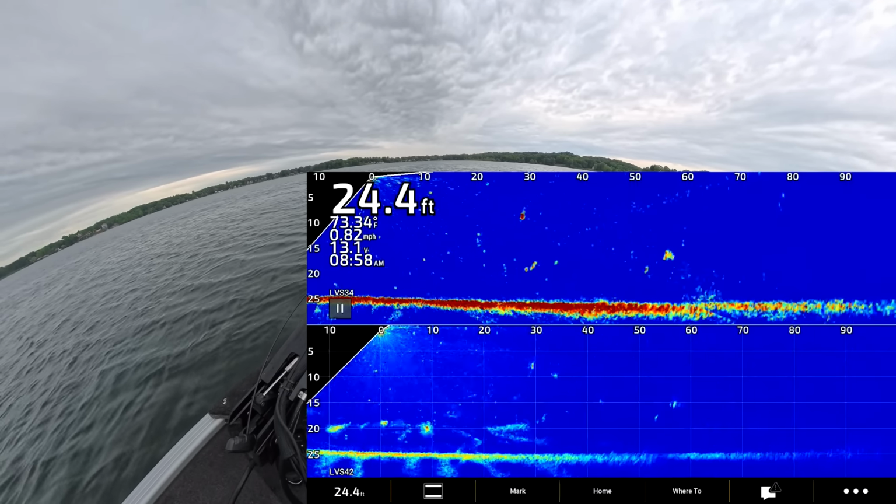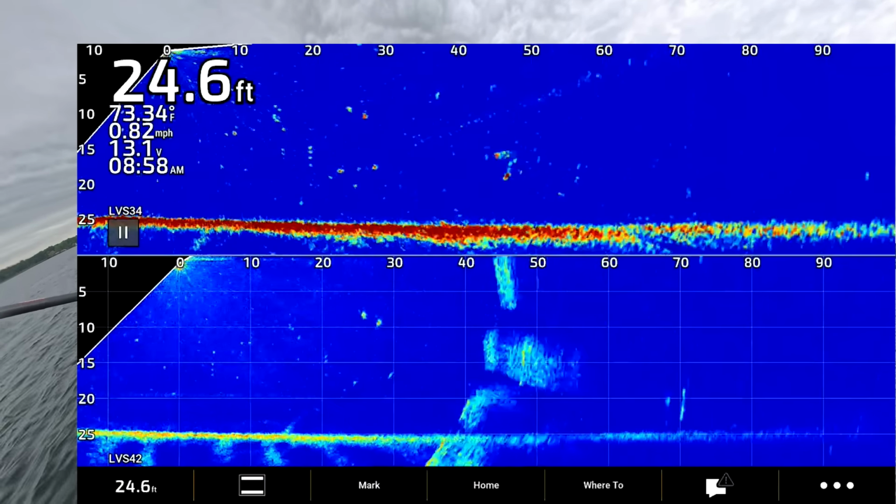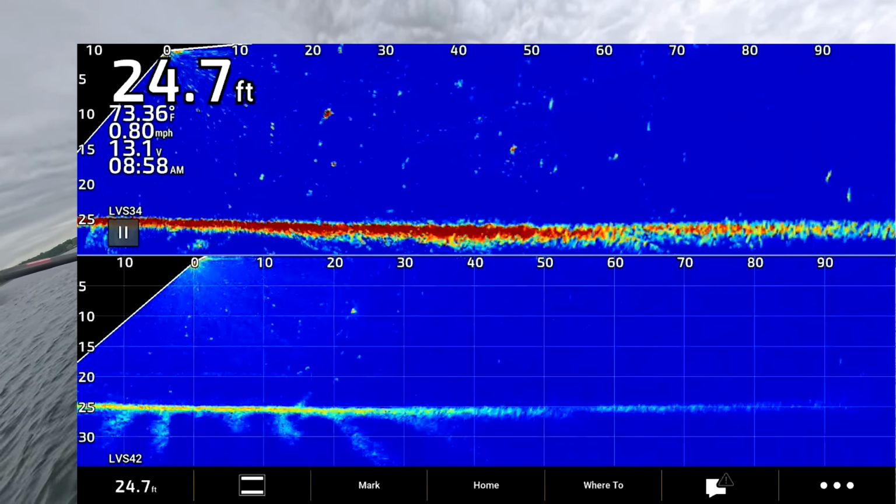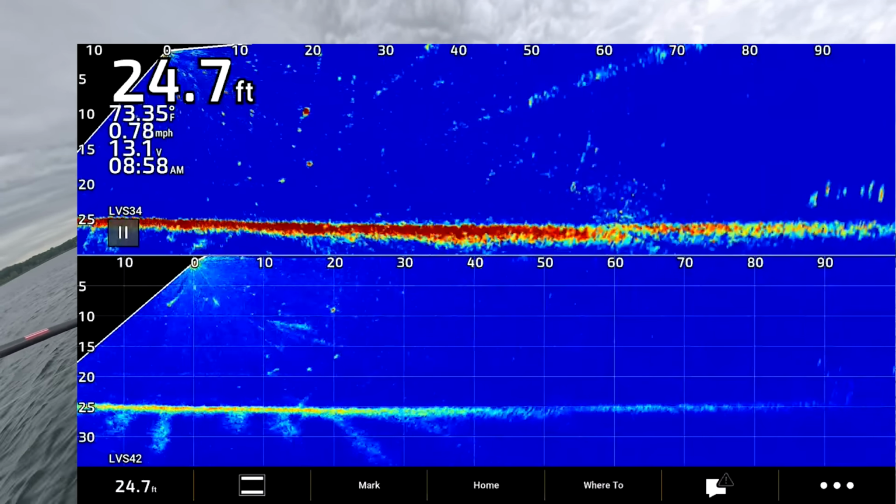All right, so we got that fish at 60. Closing in, let's see if we can get them. Lure impact on both. Because the resolution on the 42 is so much sharper, the targets do appear smaller.